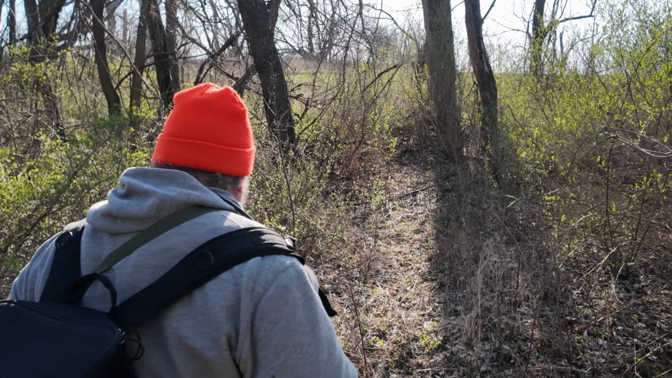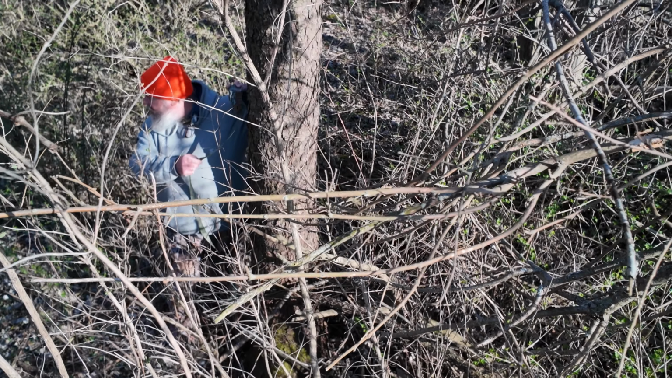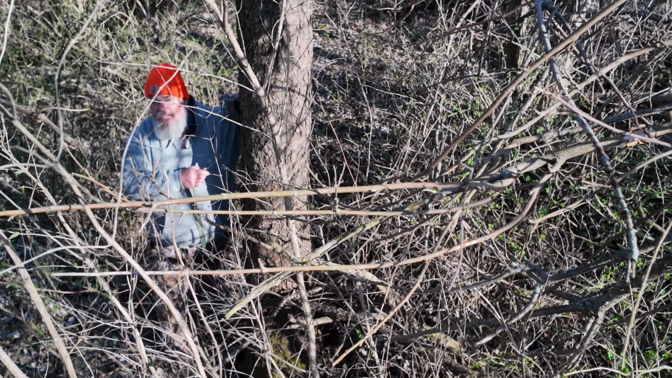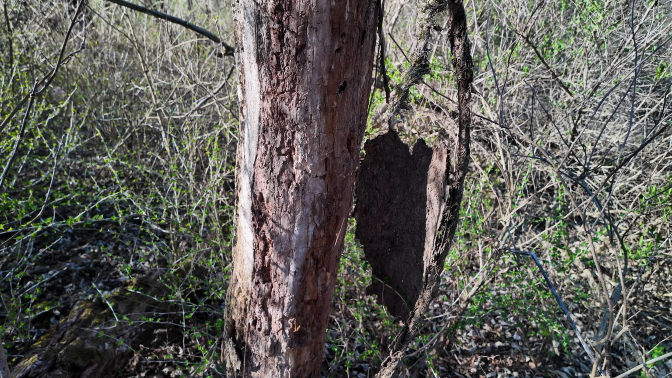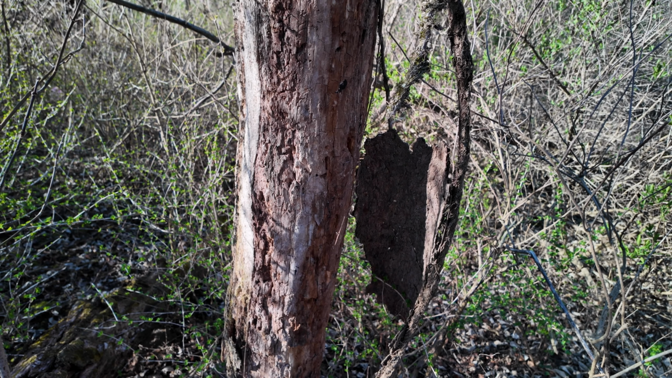Now, where I really want to be is there. But if you look at that old tree, you could probably push that over.